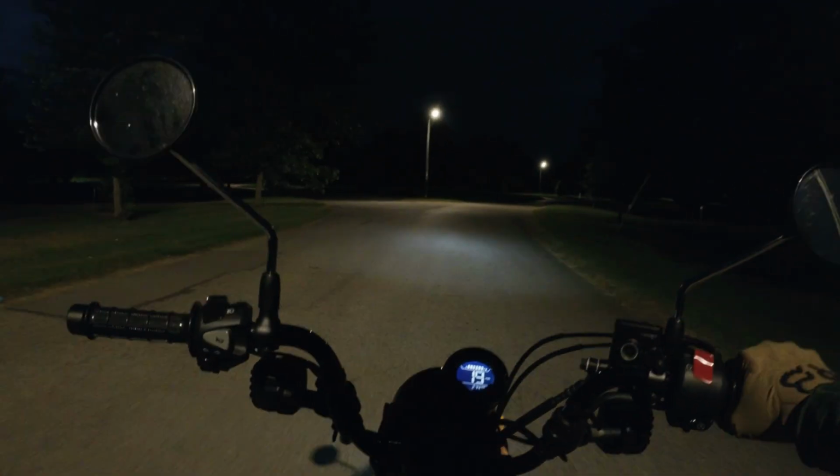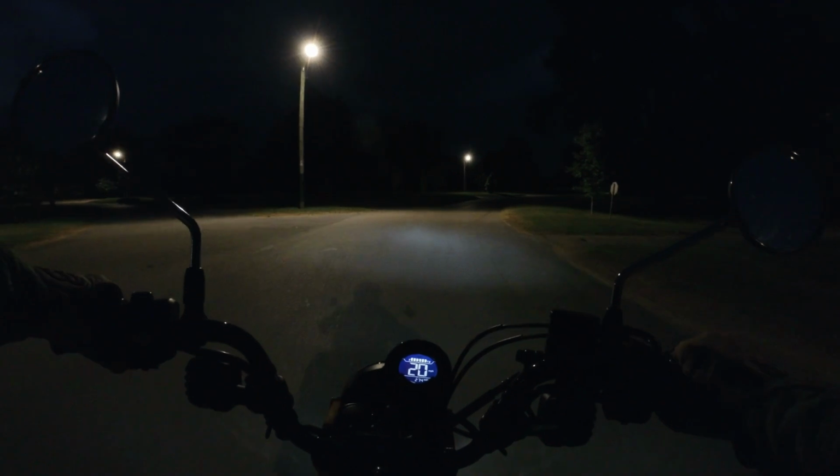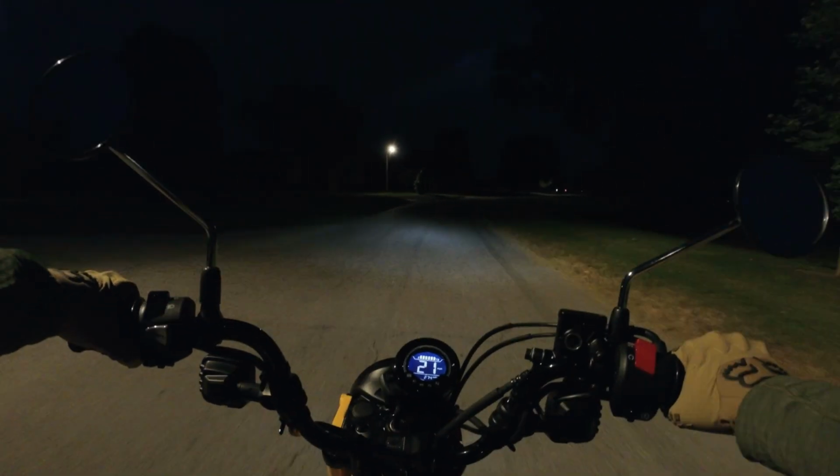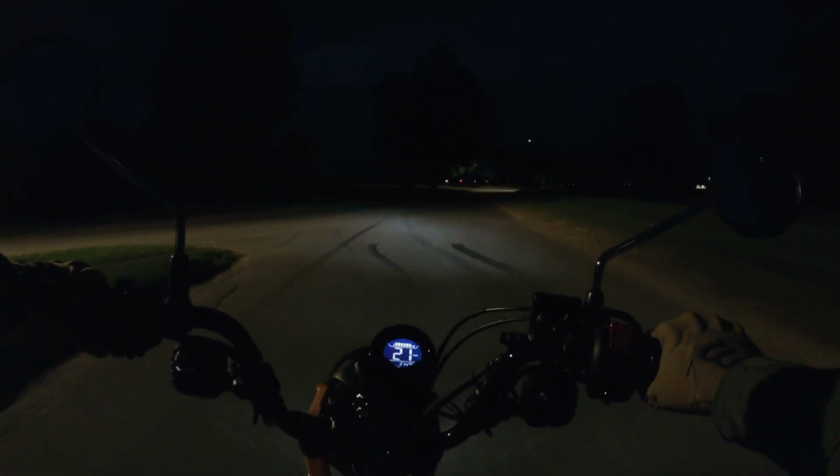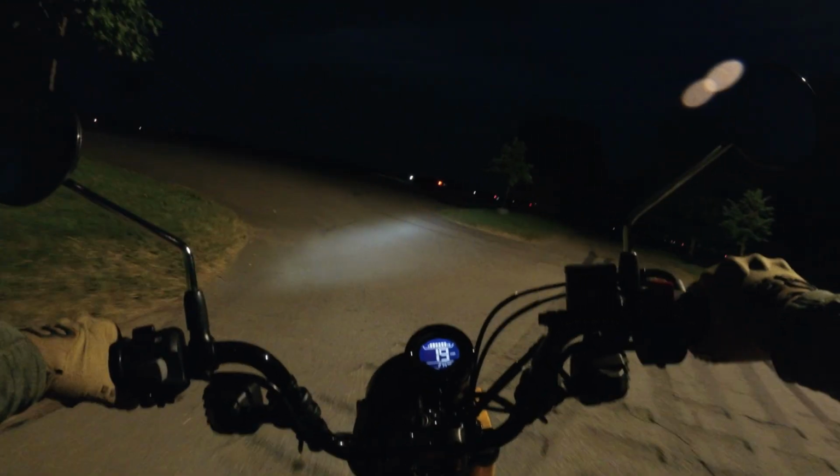So this is Cox's Park. It's not too busy tonight because it's a weekday night. I can go up here and look out over the river.